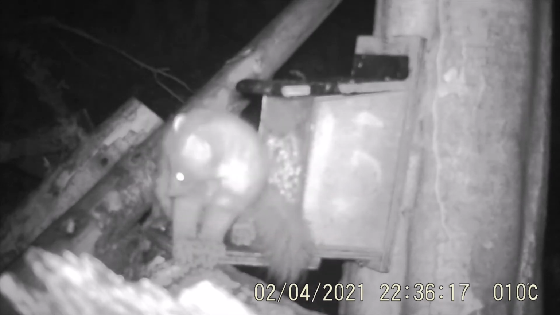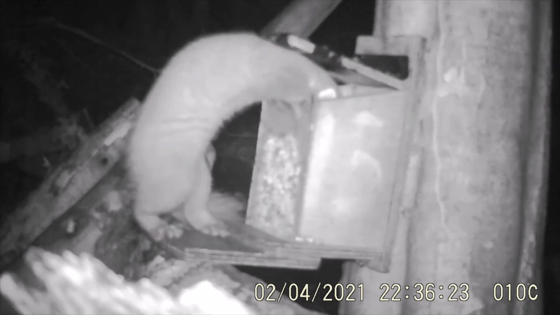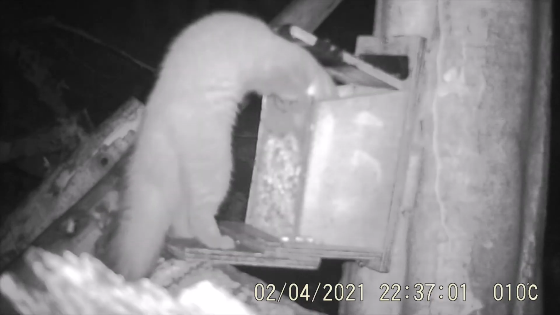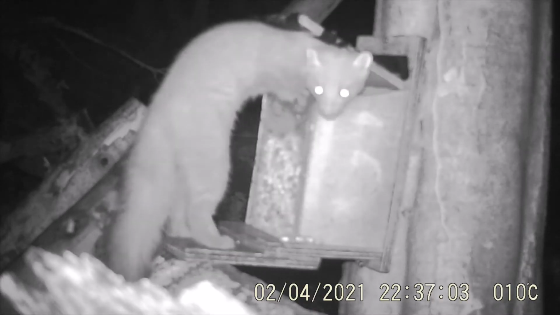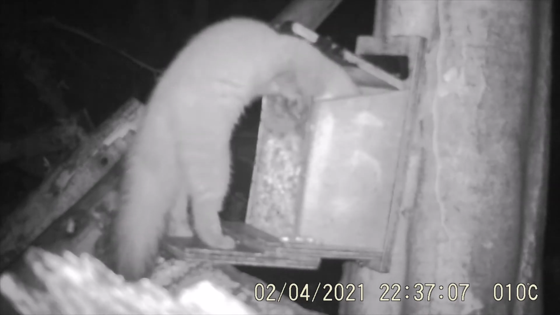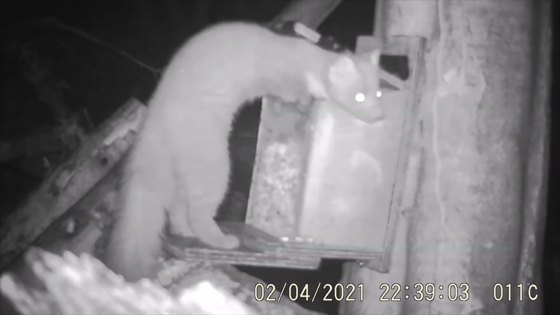So yeah, this is the lead female, this particular pine marten here. She has quite a clear bib with a splodge towards the bottom of it. Pine martens have a unique bib pattern on their chest. Each individual has a unique design. This particular pine marten was getting distracted quite a lot on camera in this sequence, on this particular night in February.